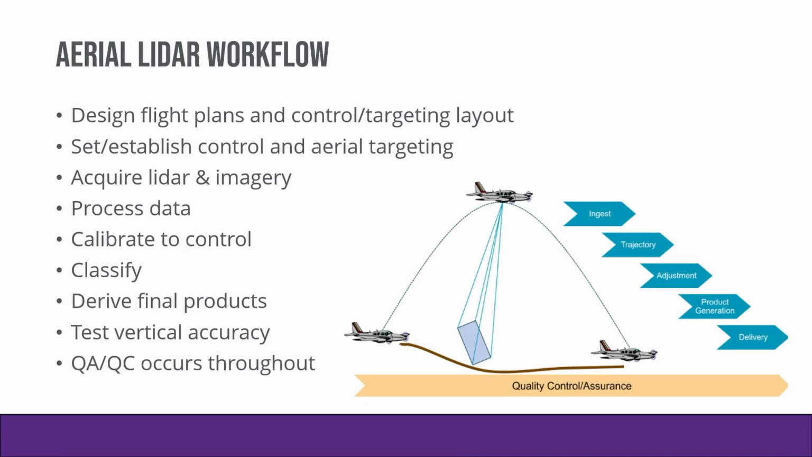And this is just a quick overview of the aerial LiDAR workflow. For the sake of time, I'm not going to go through the whole slide, but basically you're designing flight plans, setting control, acquiring the LiDAR, calibrating it, classifying it, and then creating your final products and running QC throughout that.